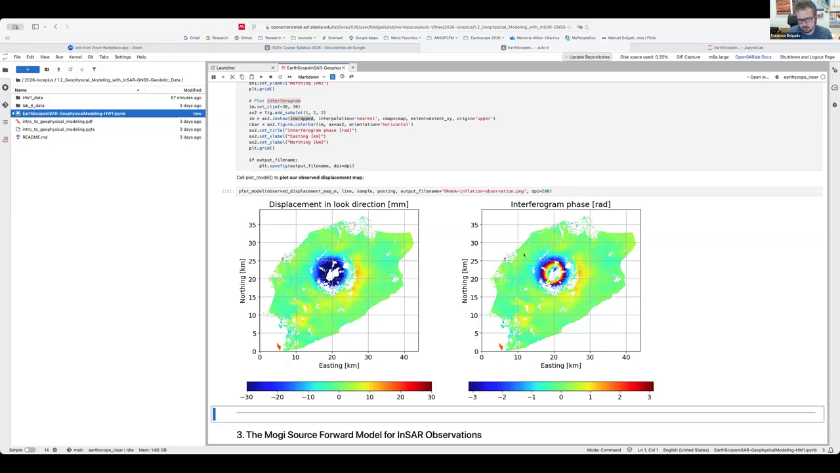So if we count the number of cycles, for example, take one value here and then go from this tone of, let's say, green to this other tone of green, we already counted one phase cycle, and that means that the distance between the radar and the ground surface has changed by one phase cycle, or half the radar wavelength. And by counting the number of cycles, we know the amount of ground deformation.